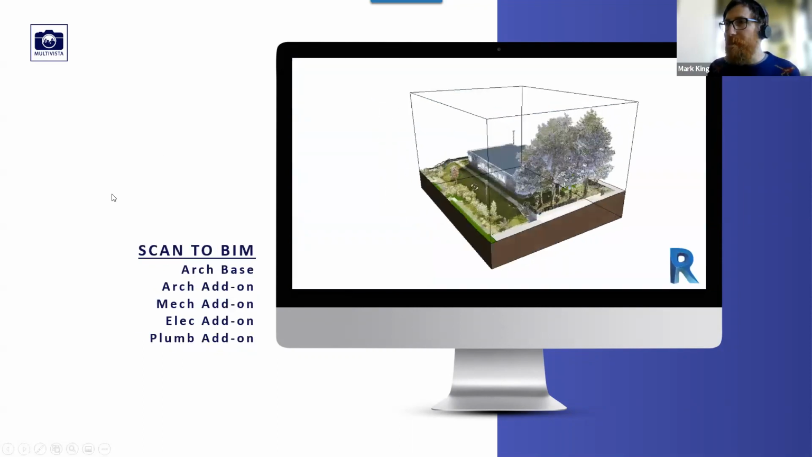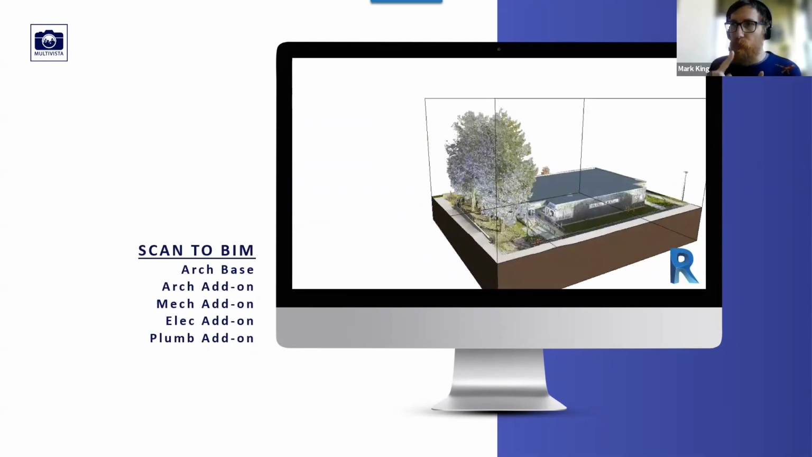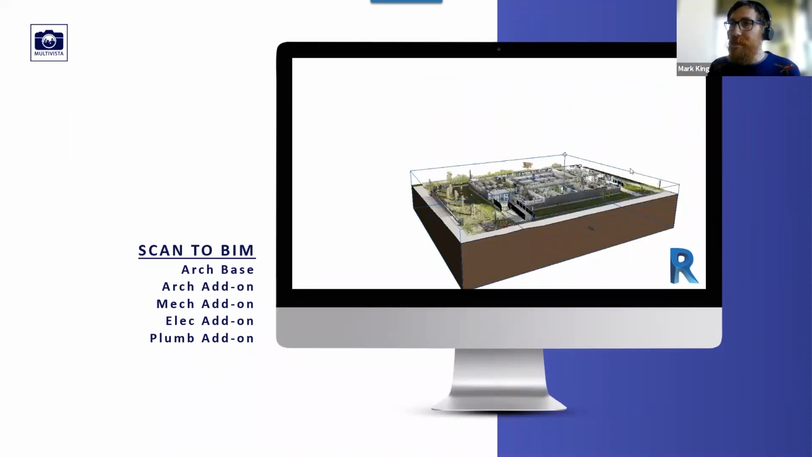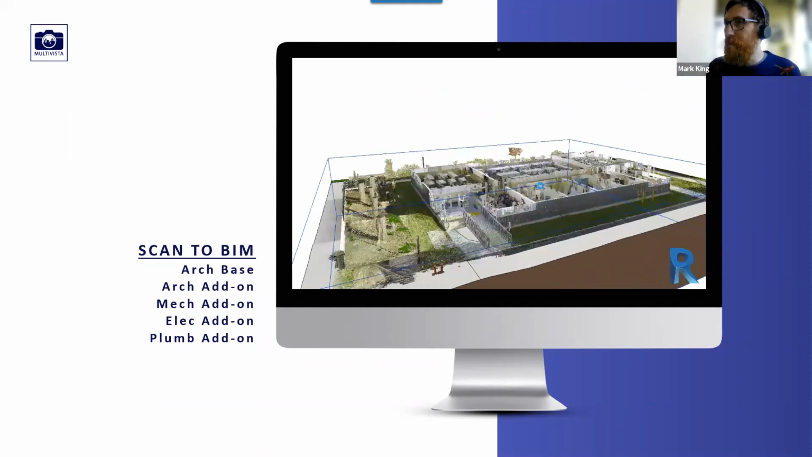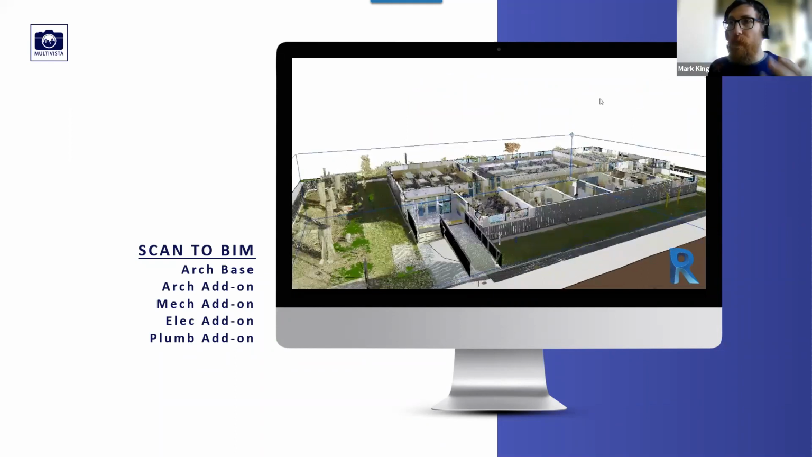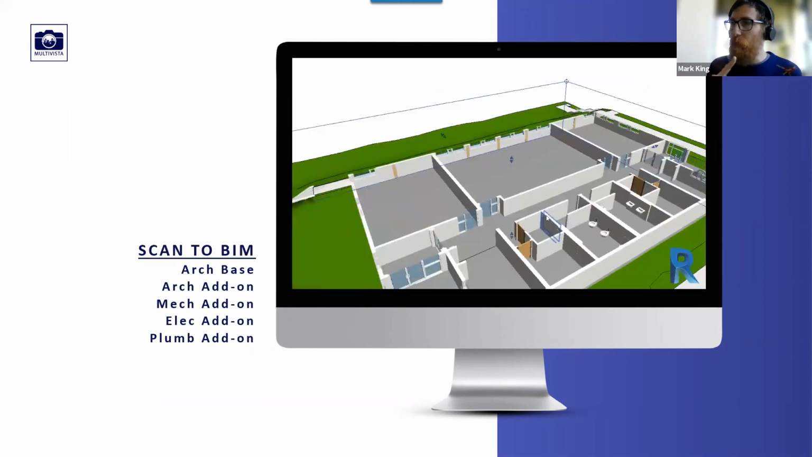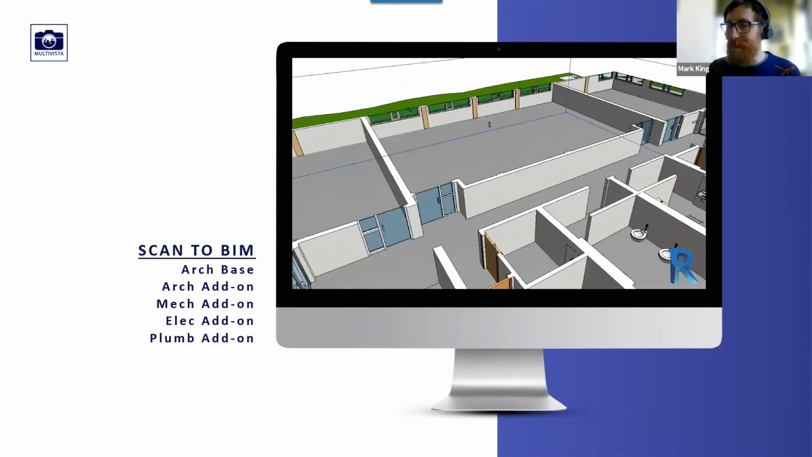Same thing with scan to BIM. The way we structure it is we have architectural base models, which cover walls, floors, ceilings, and so forth. And then we have add-ons. So if you need mechanical, electrical, plumbing, or other components added in, then there's extra cost because it takes extra time and effort to do it. And typically this is how we structure our scan to BIM projects. So do you want all the MEP continued? Most of the time, I'd say 70% of the time, most of our customers are just looking for an architectural model, walls, floors, doors, windows, common plumbing fixtures included, in a 3D model based on the point cloud.